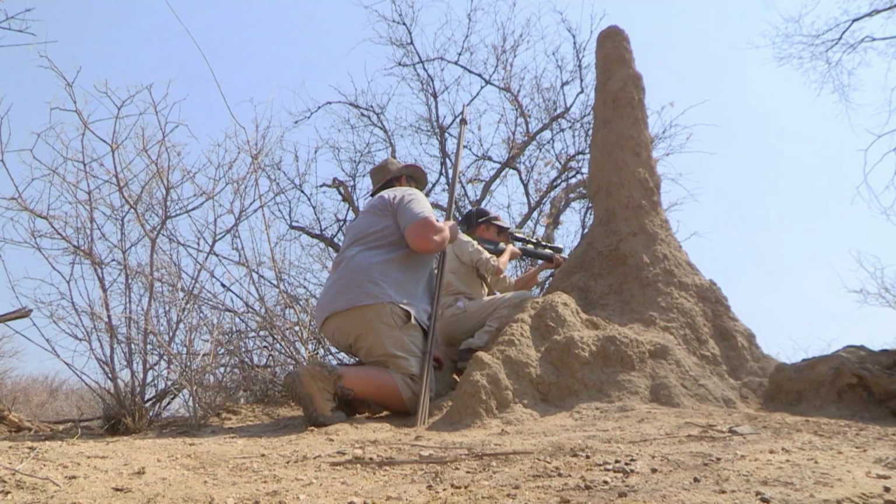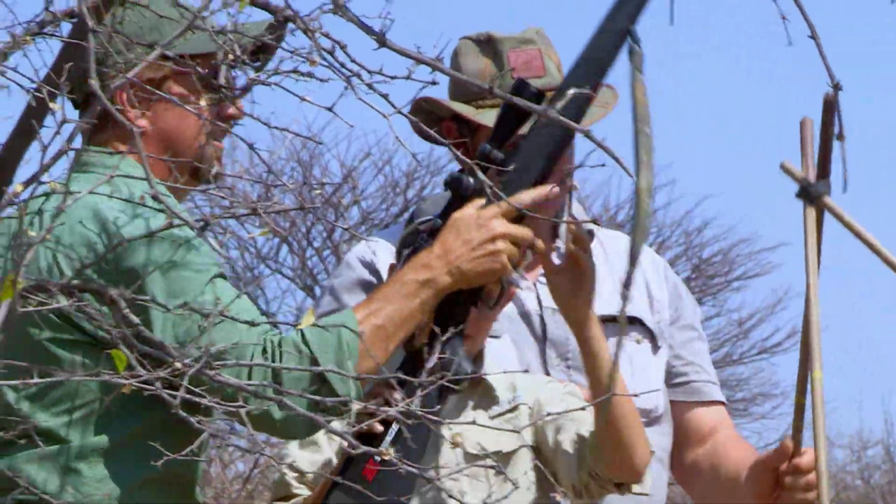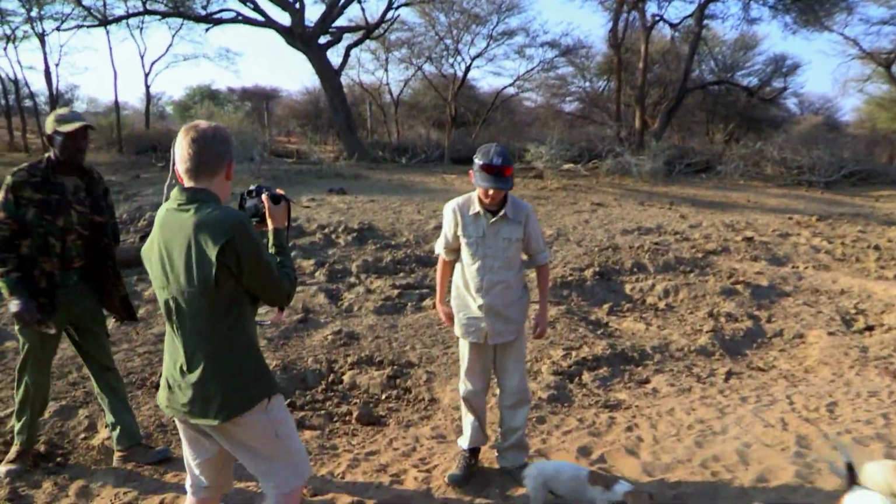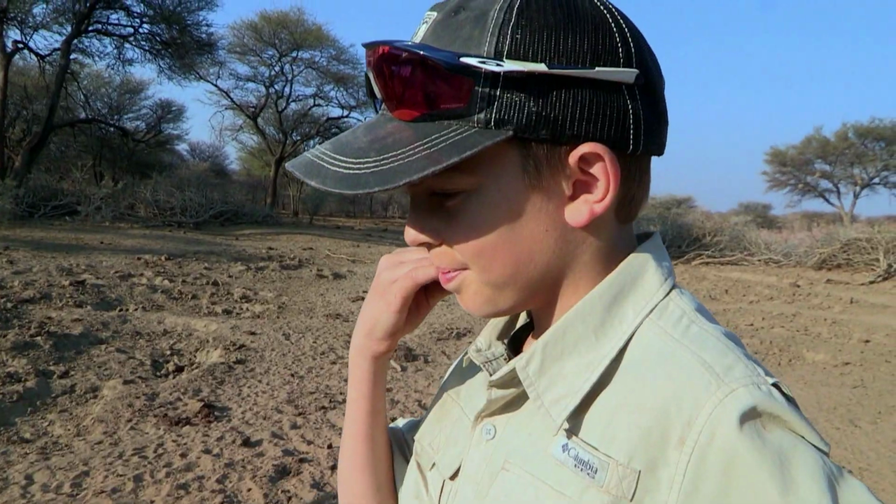I mean, the one-two punch of Luke and Nate, they were primed and ready to go. Well done. It was just a lot of fun. It was really great for me. It was more fun for me to watch them do that than if I'd shot those pigs myself. And just to see that satisfaction and make that part of a whole story of a family coming together.